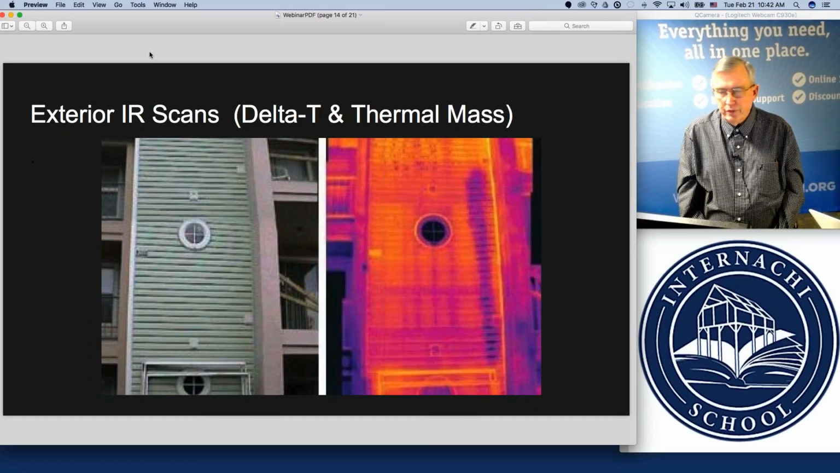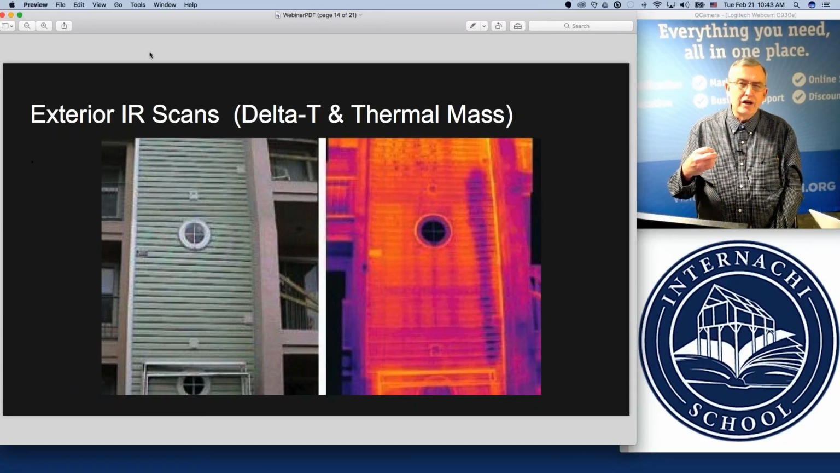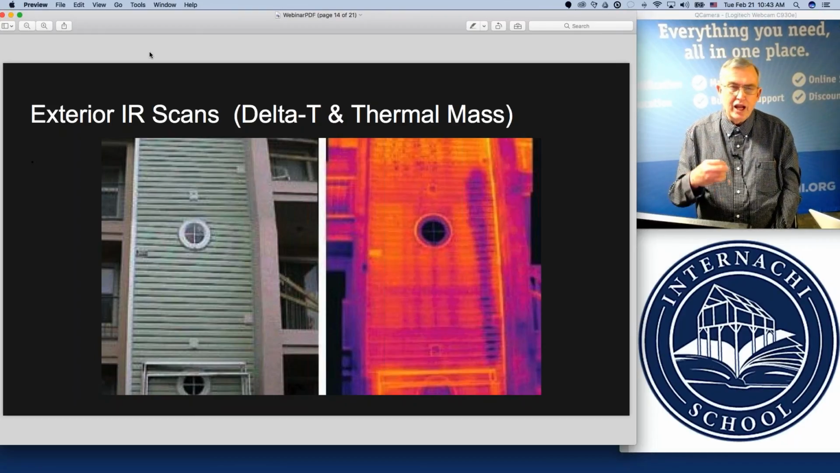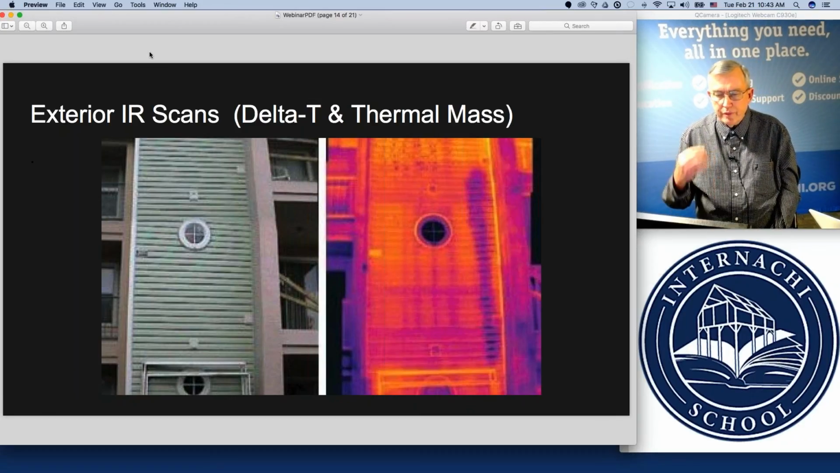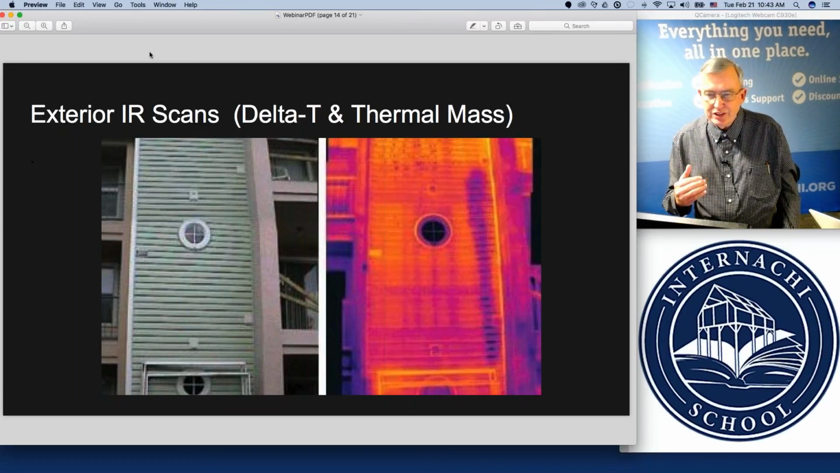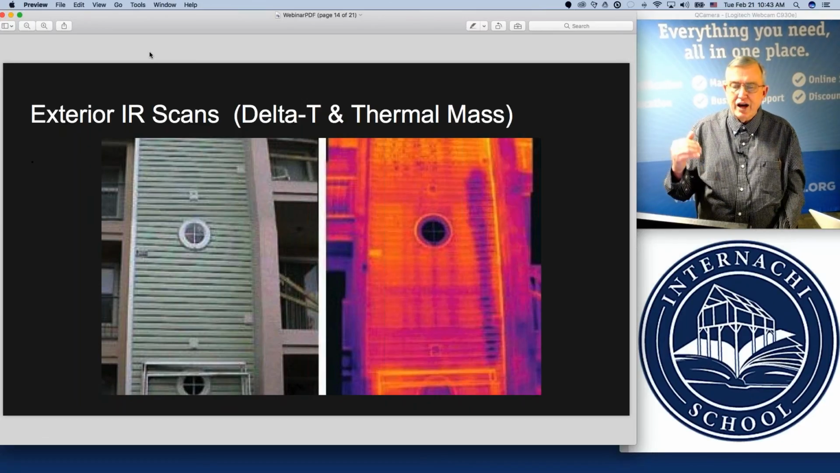So we get into a variety of different cladding systems. You have stucco, EIFS, different types of wood products, Hardie plank, vinyl, and each one of those cladding and siding systems has its own unique aspects when dealing with thermal imaging, and things to work out and process for you to get the maximum revelation of subsurface temperatures, because that's the challenge of every building thermographer: finding the defects that are below the surface.